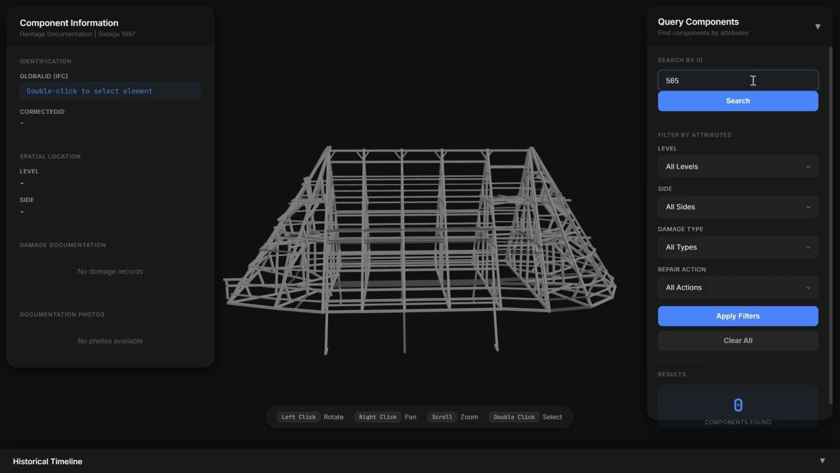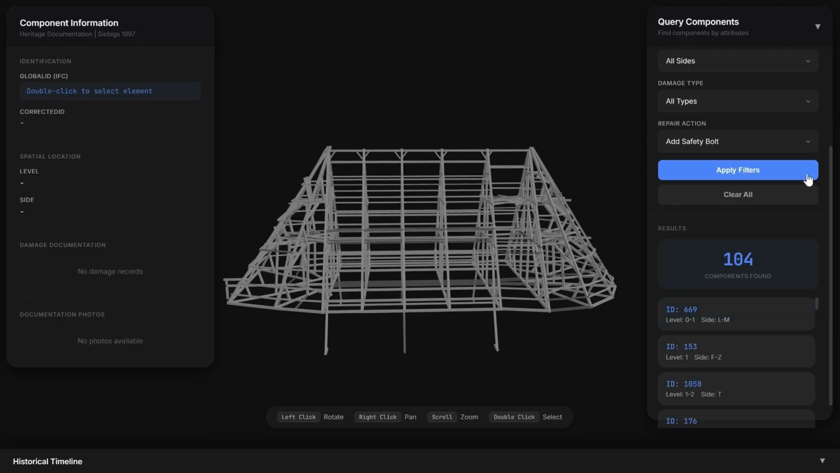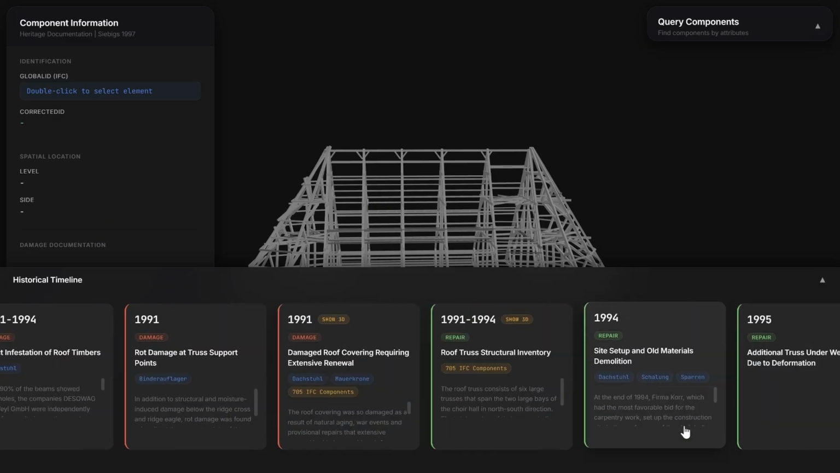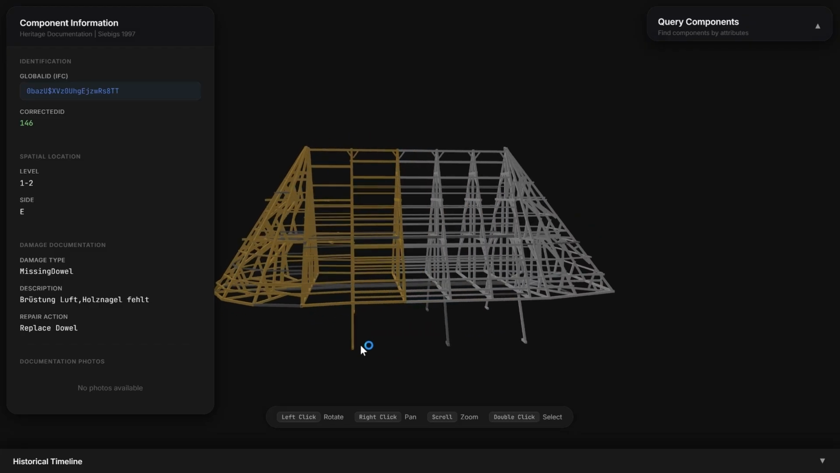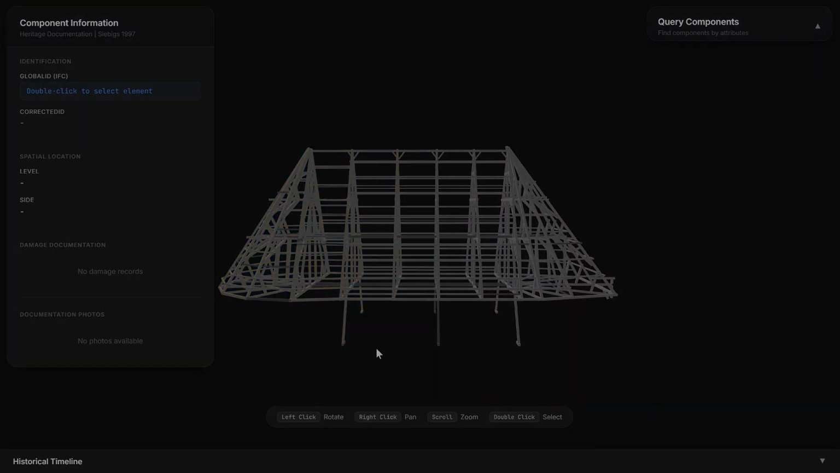Search for ID 505, and here shows the linked photo. Filter by repair. Click, and they isolate, or scroll through time. Clicking an event triggers the spatial reasoning, highlighting the entire zone. It turns code into a story anyone can explore.